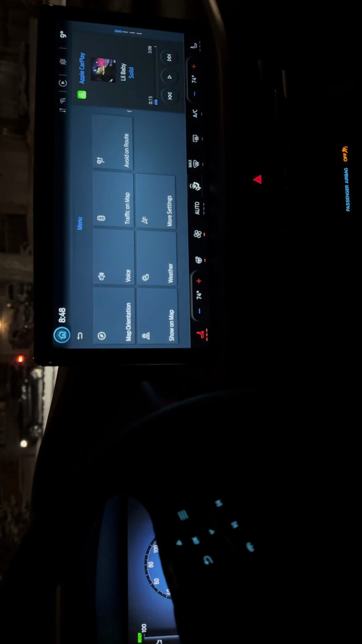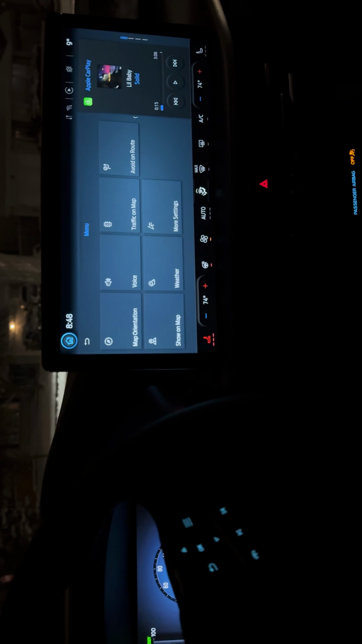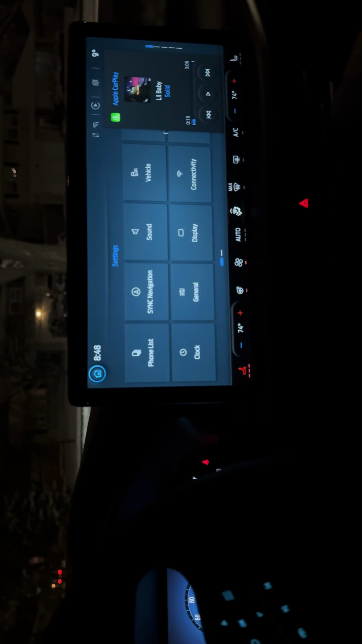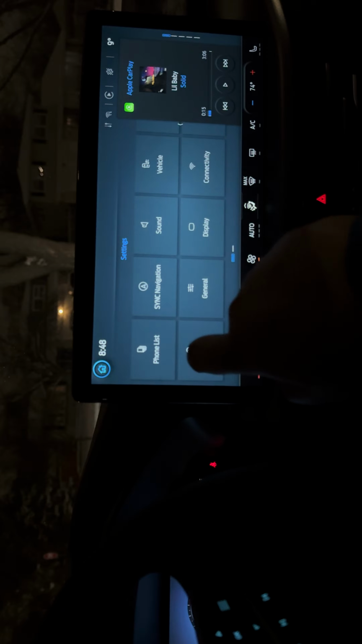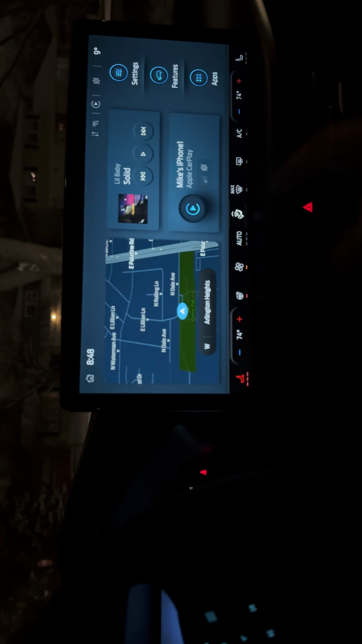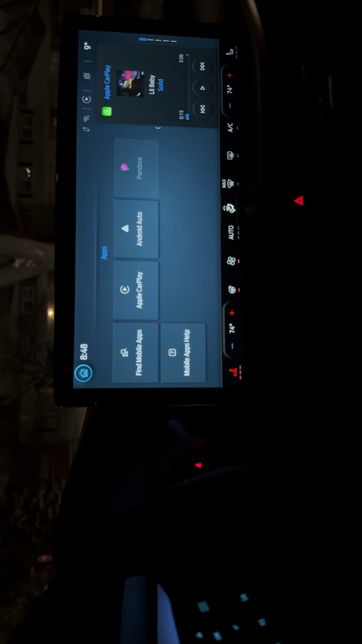The menu, everything's pretty sensitive to the touch. No matter what I press, it's pretty responsive. I'm satisfied with it as a user, and I couldn't be more happy with it, to be honest with you. There's maybe a millisecond of a lag there, but that's really nitpicking.